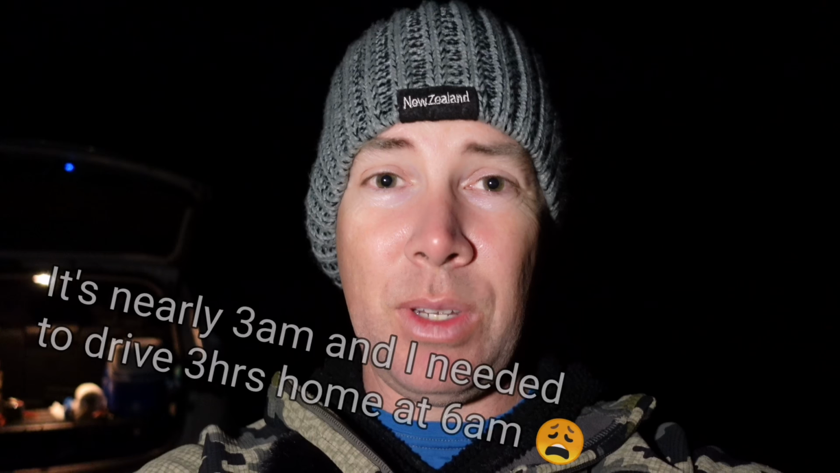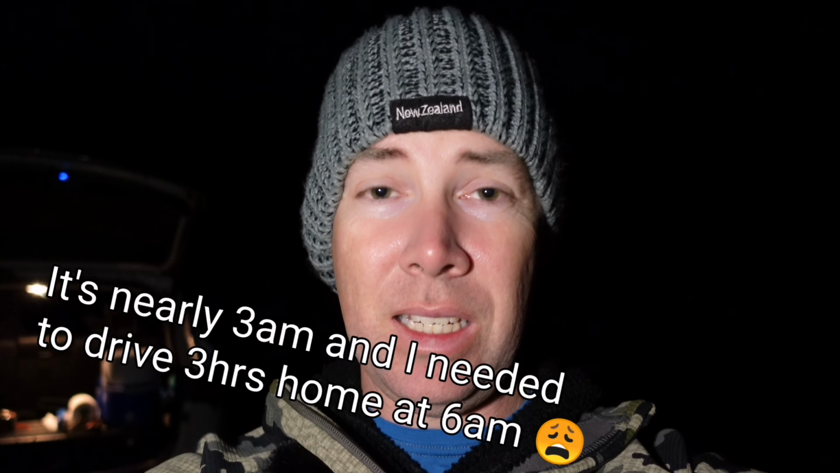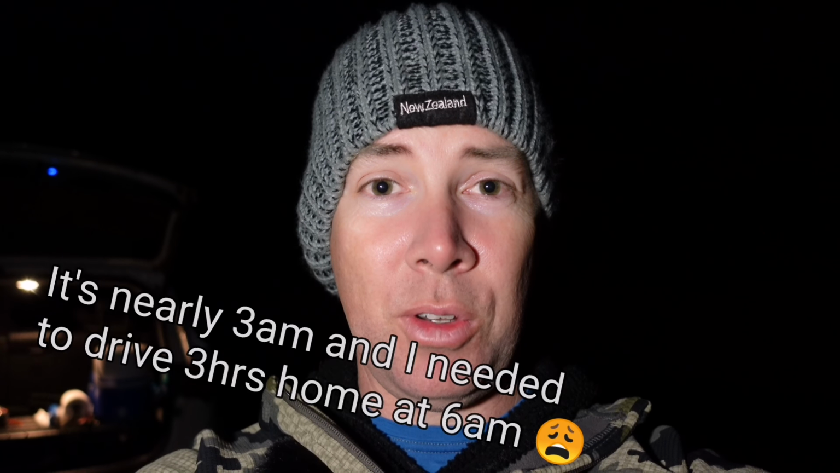I'm not going to lie guys, I would have liked to have found a few more pigs on the edge of that sorghum crop. They are in there, but they're pretty flighty. Still, probably one of the best thermal experiences I've had, as I said before, on that mob of pigs that walked right in on close to me. Not too bad.